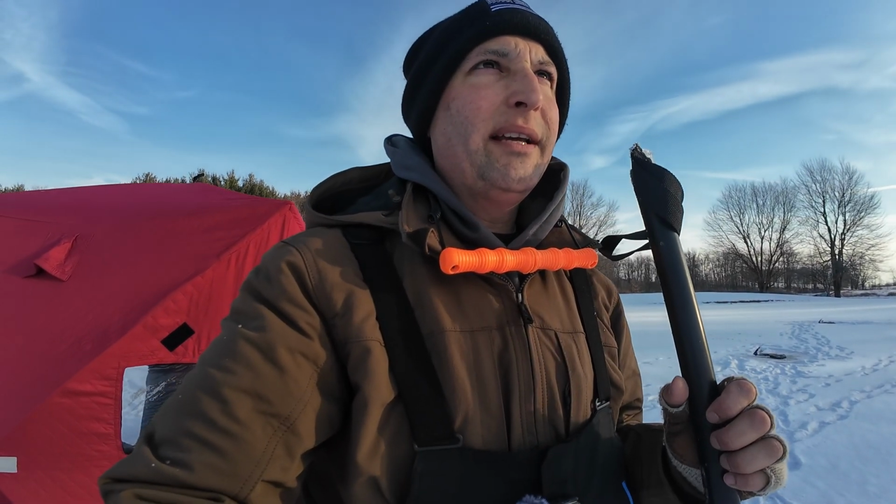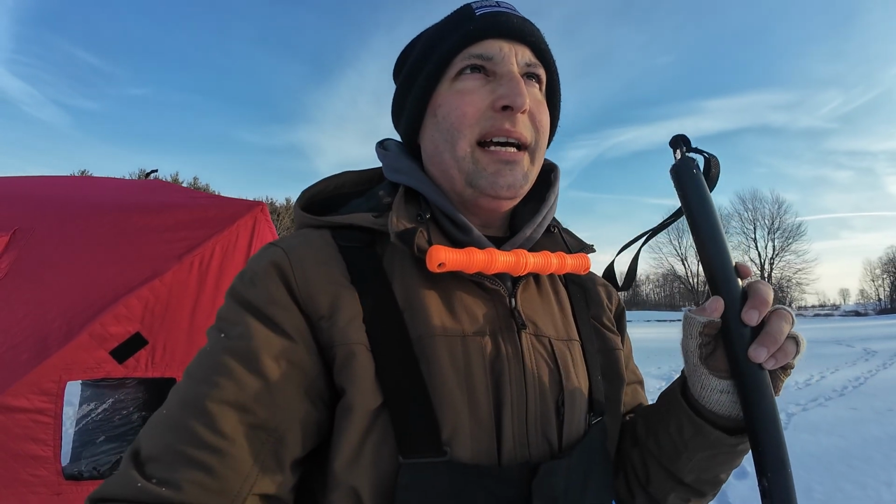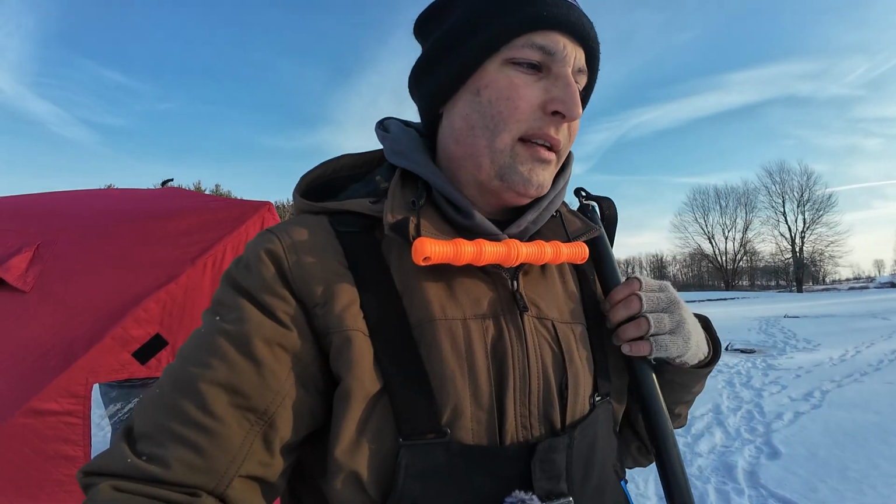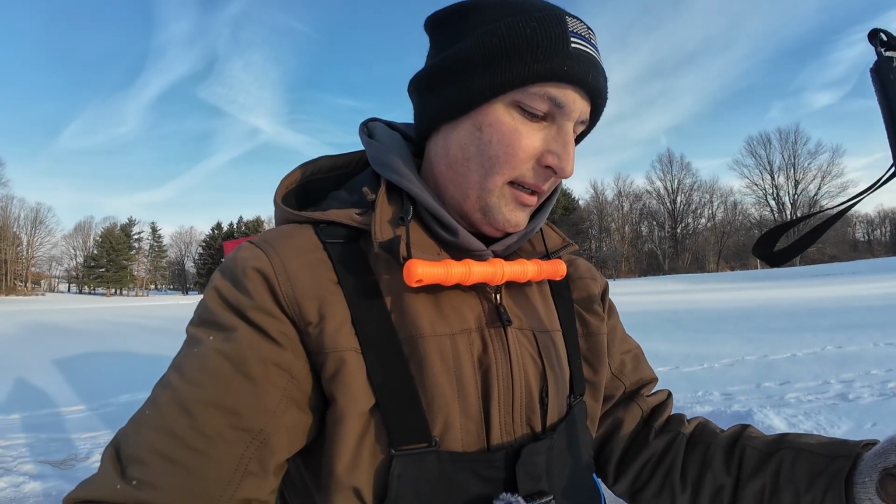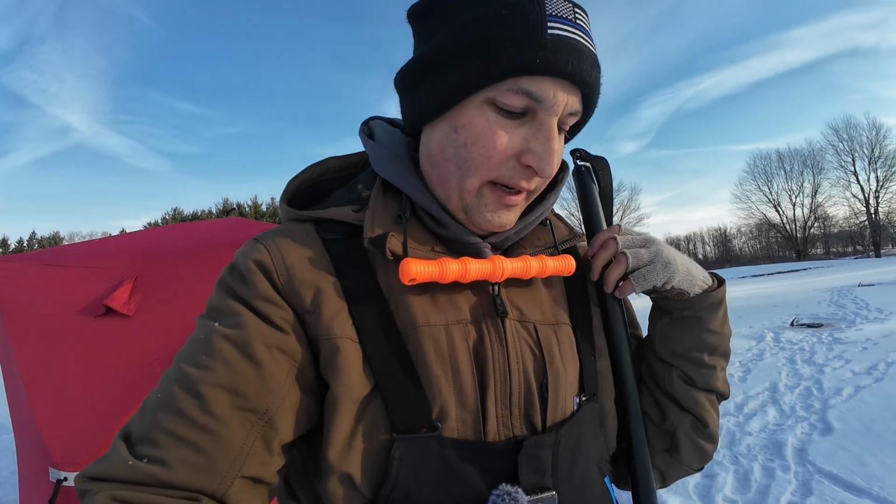So these are nice. They're probably like $10-12. Definitely worth doing it. When I do go out on public lakes or I'm driving by, I see a lot of people that don't have flotation, they don't have spikes, they don't have spud bars. It's not a big investment, and it'll keep you out of some trouble. But these spikes are definitely good.